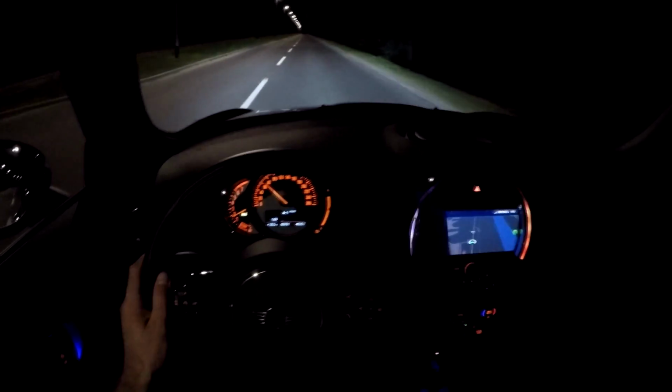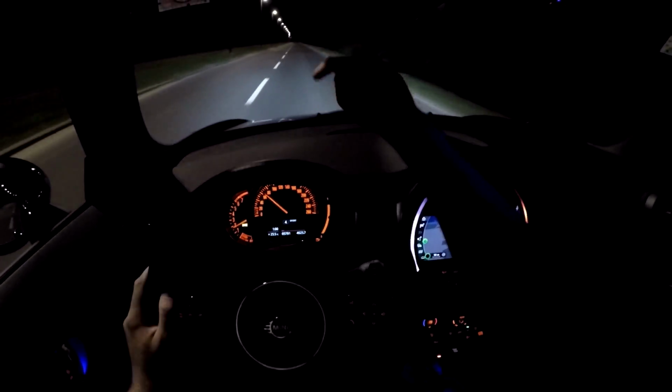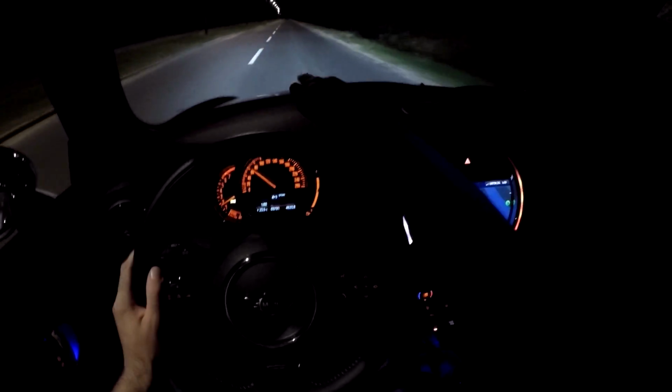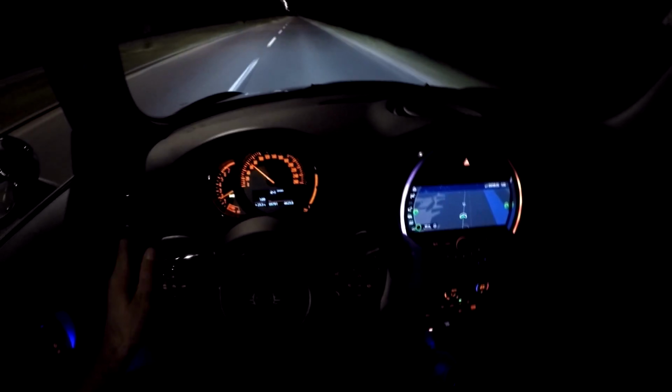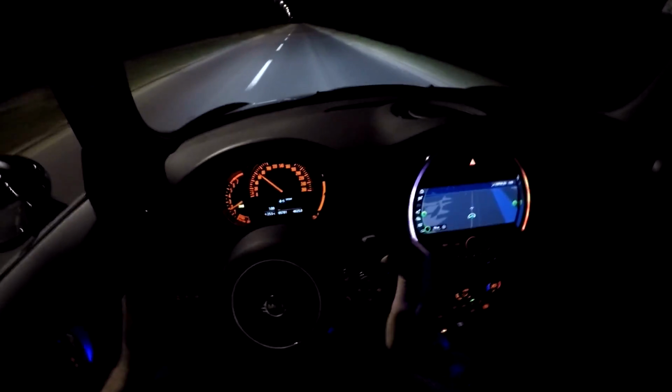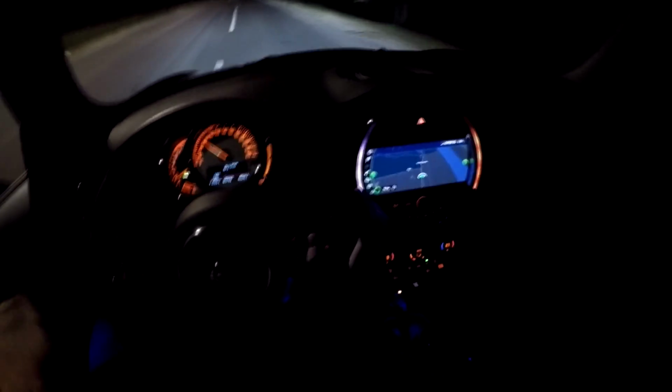And also when you get the sun, when you're not using it and you have sun going all over it, then you have the reflection in your windshield, and I don't like it. I think it's annoying, so definitely I wouldn't go for that. But then again, that's something that bothers me, that's just my opinion.